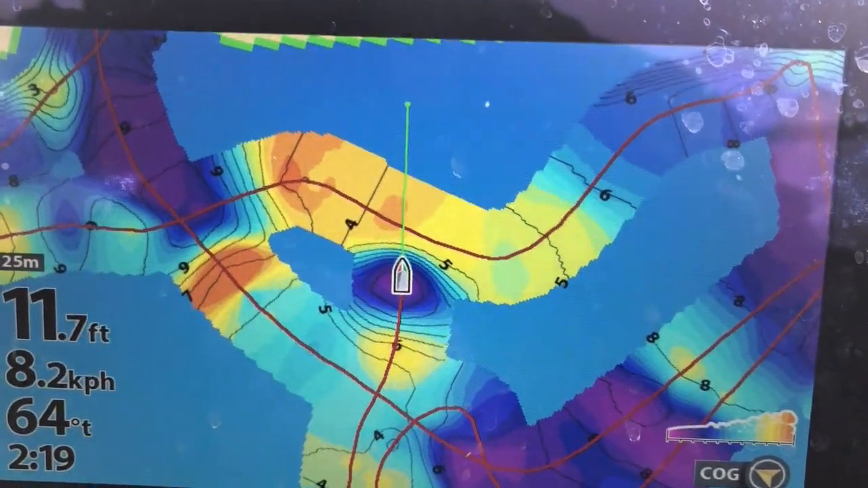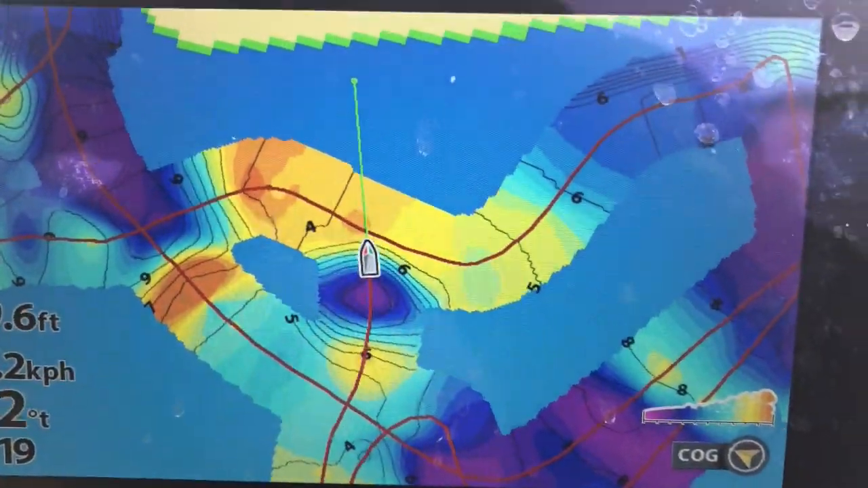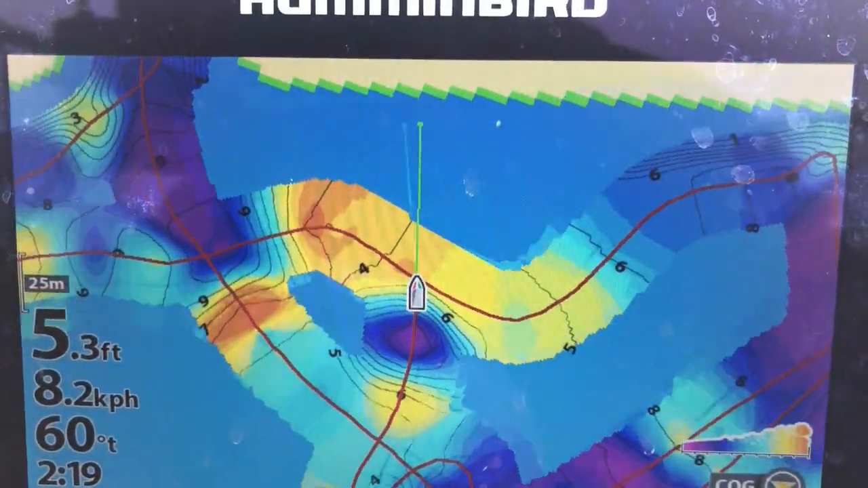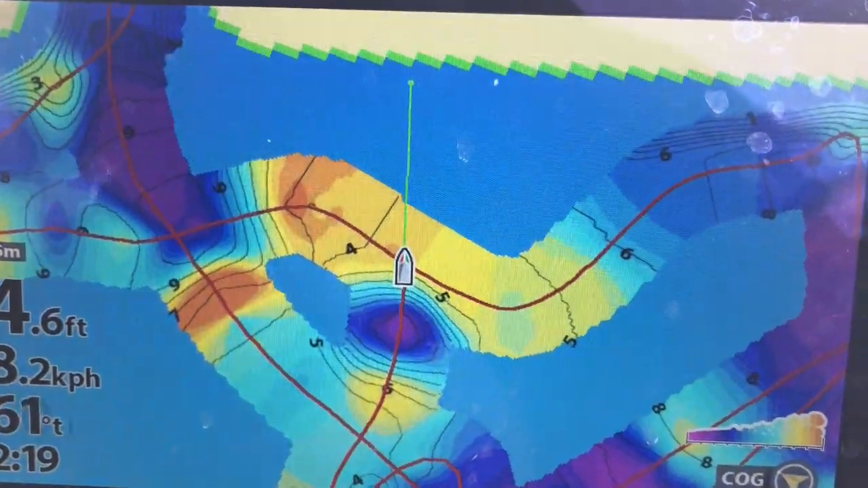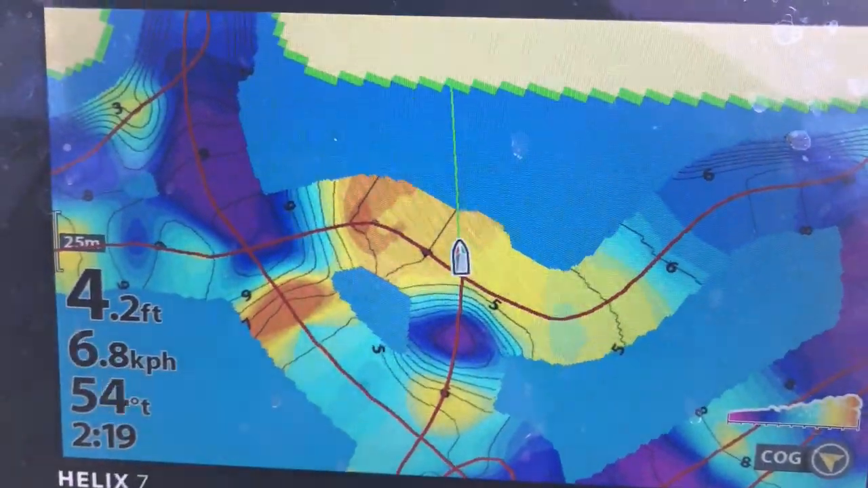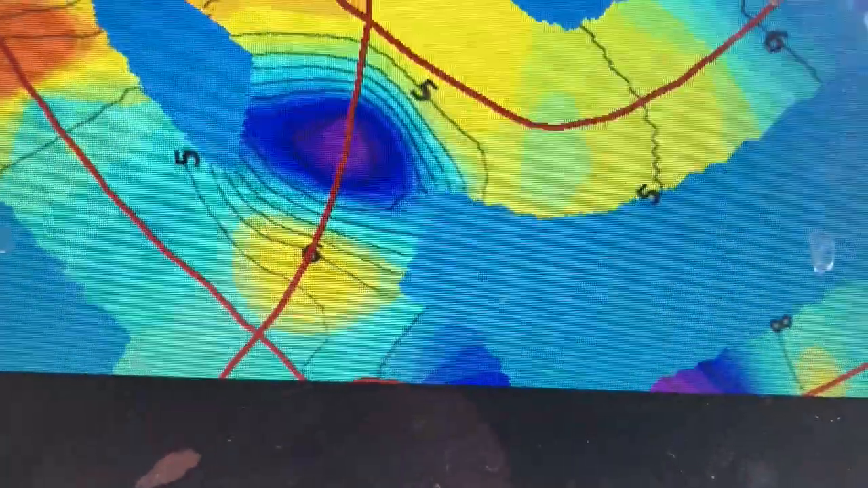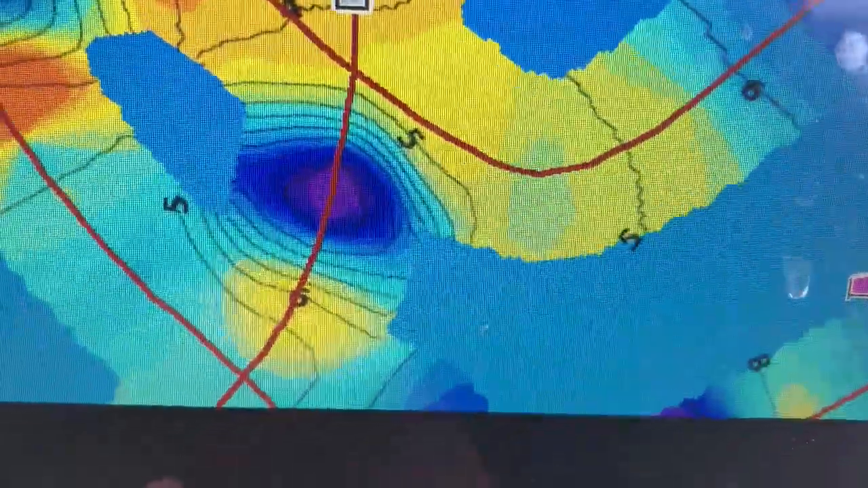Okay, and then we're going to pop up quick. Then you'll see it start to slowly flatten itself out again here at about that 4 foot. So that little pocket right there is my river channel.